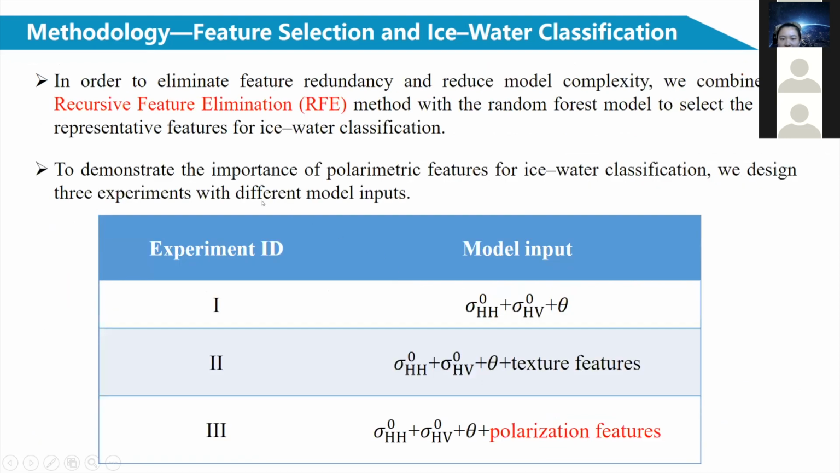Besides, in order to eliminate feature redundancy and reduce model complexity, we combine the recursive feature elimination method with the random forest model to select the most representative features for ice water classification. To demonstrate the importance of polarimetric features for ice water classification, we designed 3 experiments with different model inputs.